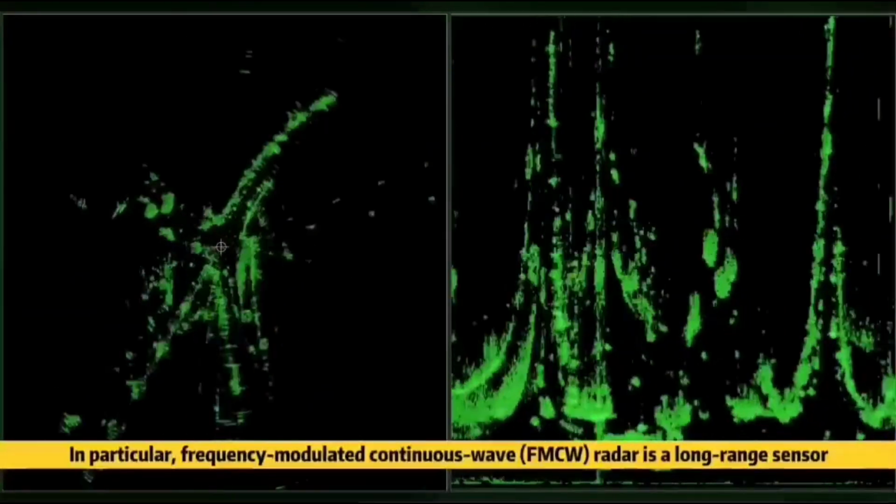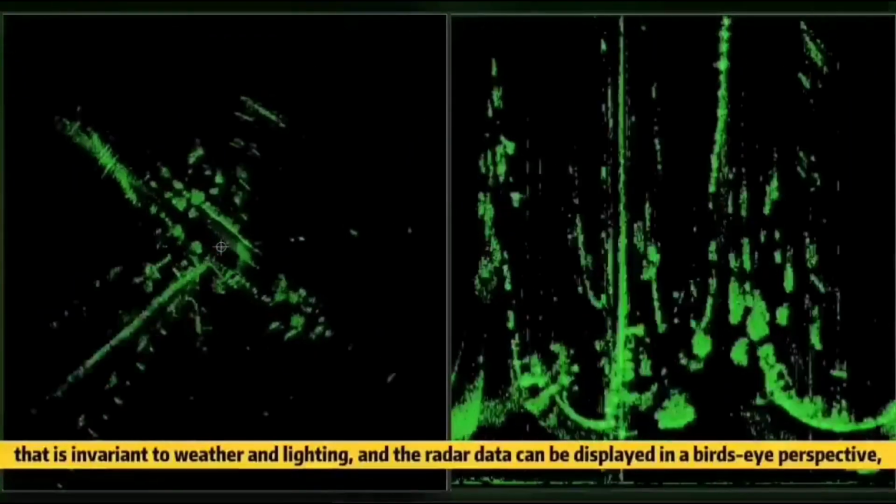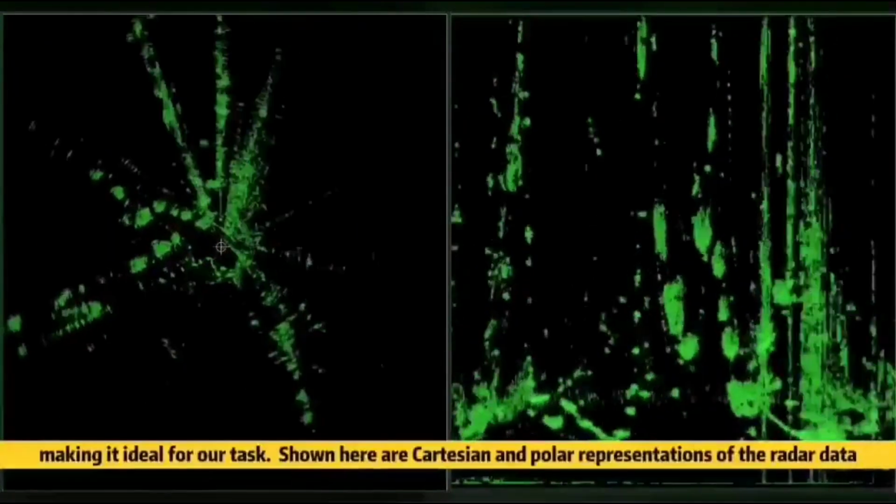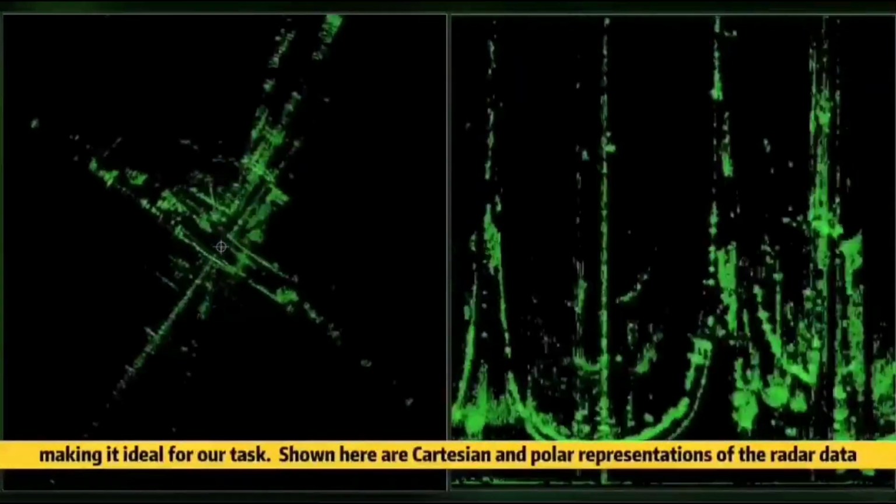In particular, frequency-modulated continuous wave radar is a long-range sensor that is invariant to weather and lighting, and the radar data can be displayed in a bird's-eye perspective, making it ideal for our task. Shown here are Cartesian and polar representations of the radar data.